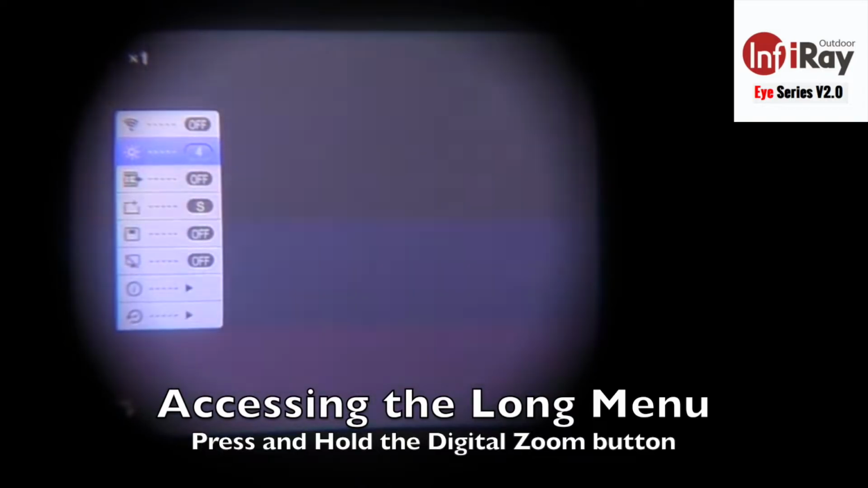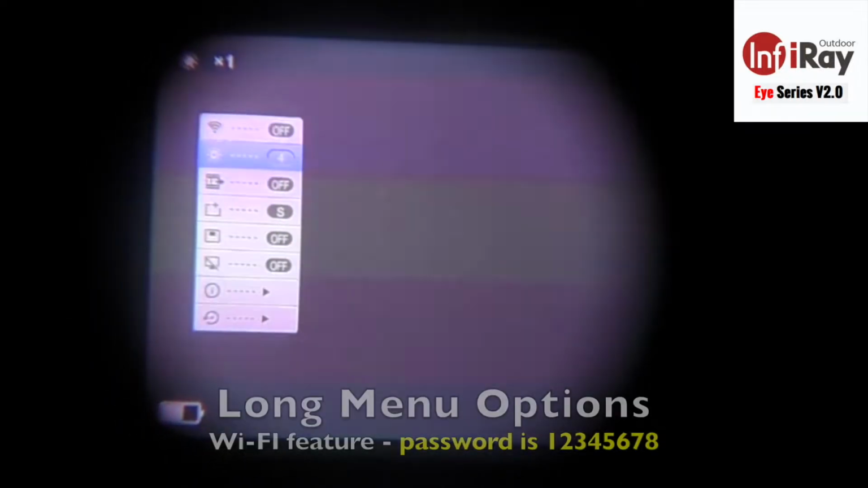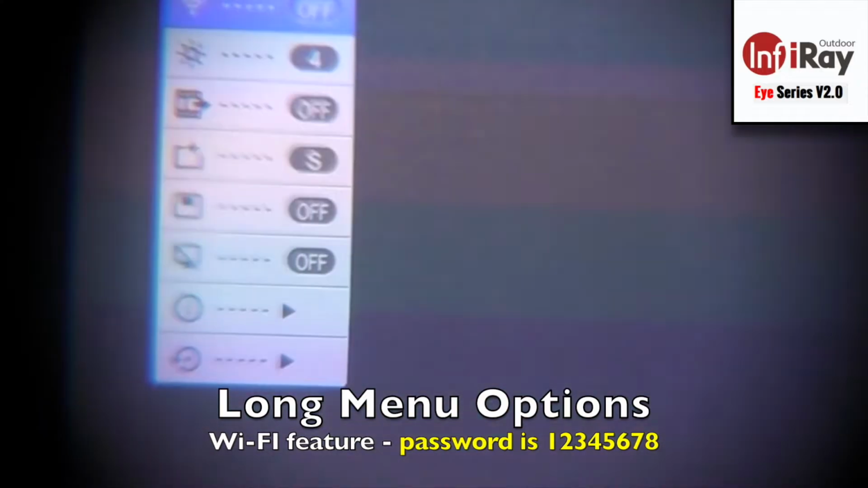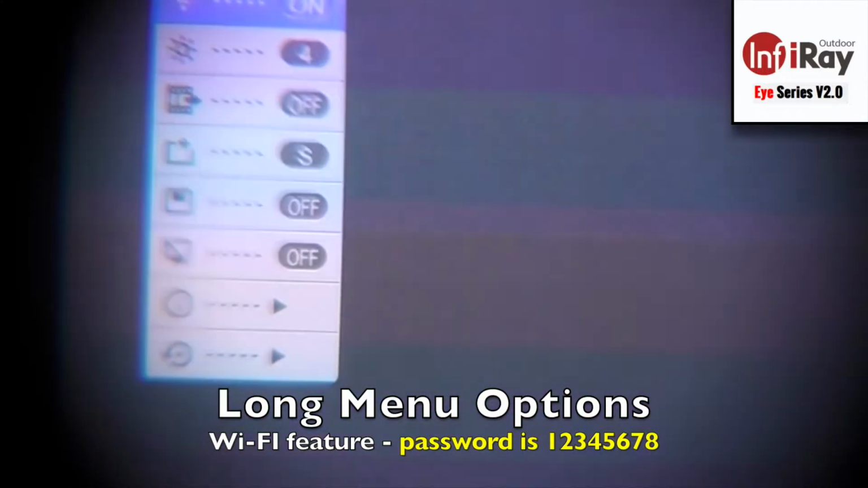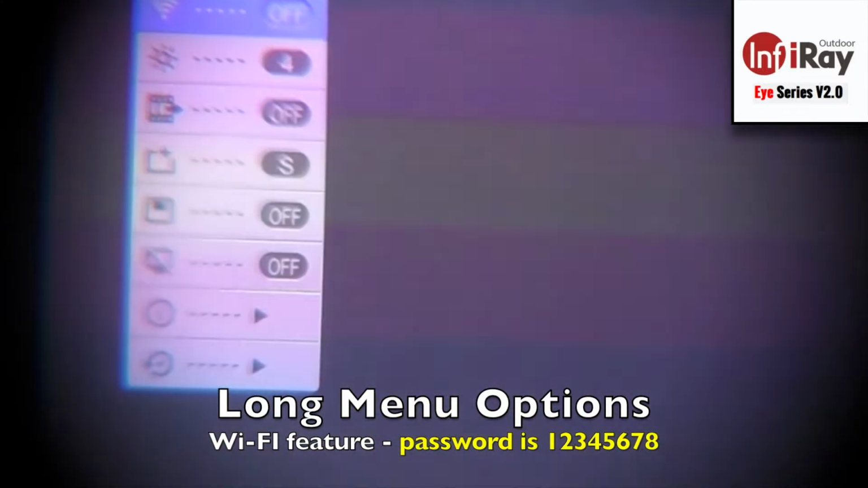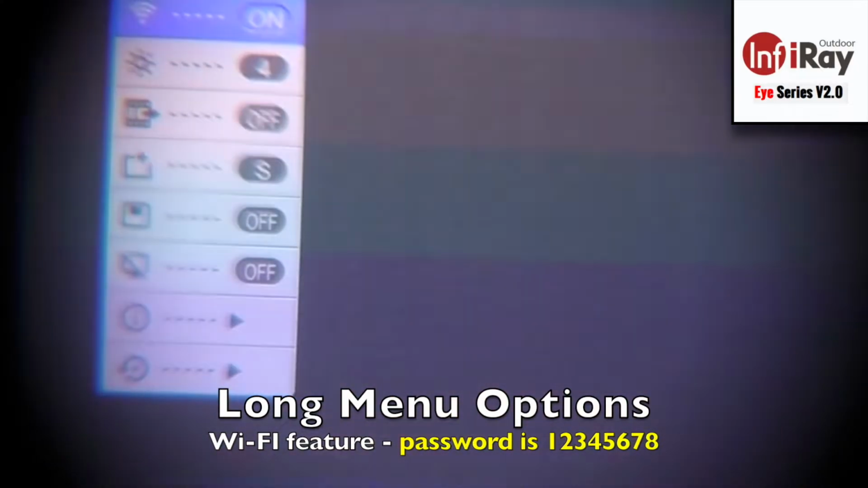So the P mode is up and the video capture button is down. On the long menu, we have a series of selections, the top one being Wi-Fi, on or off. Pressing the digital magnification button one time makes the selection, toggles between the feature, activating it on or off.